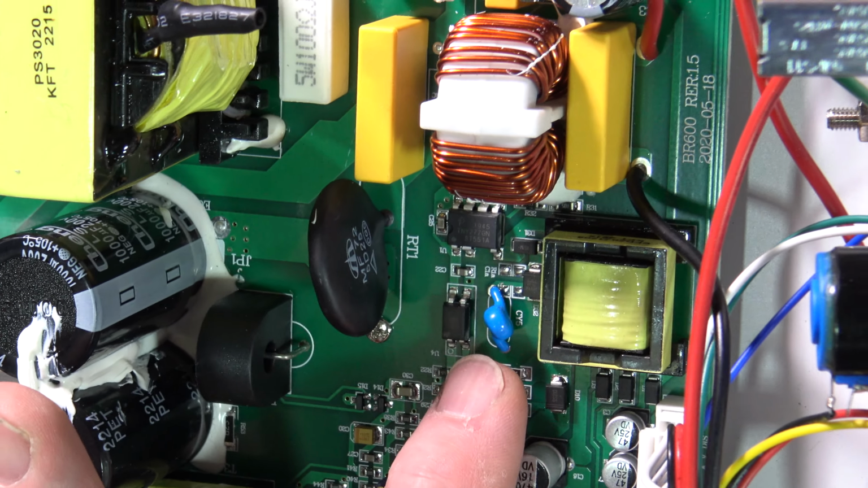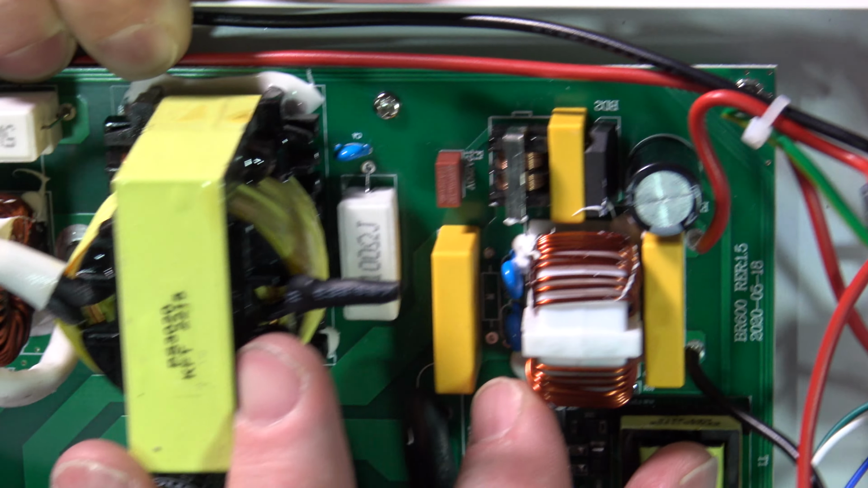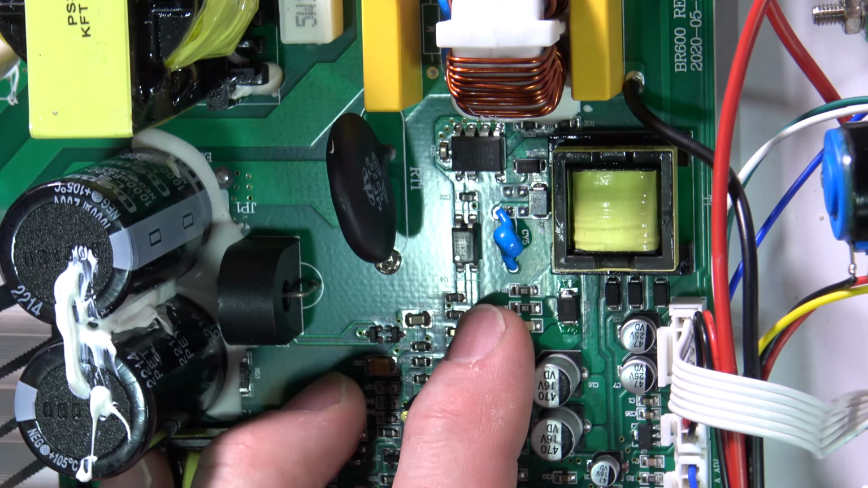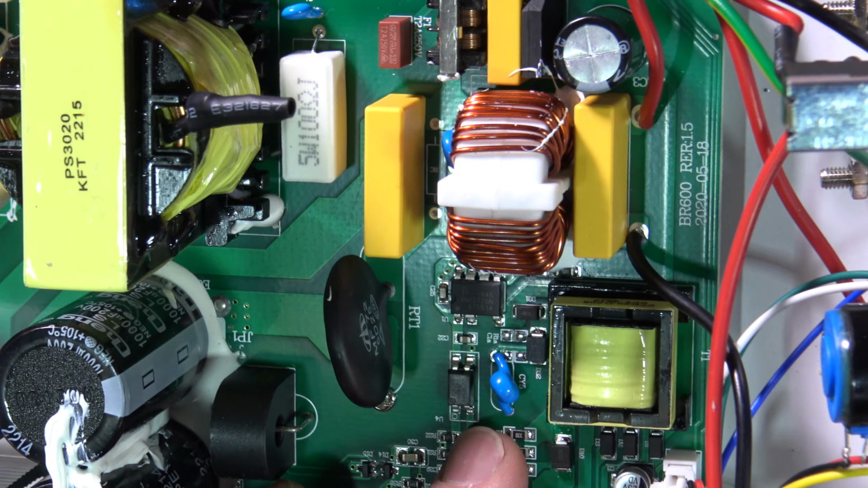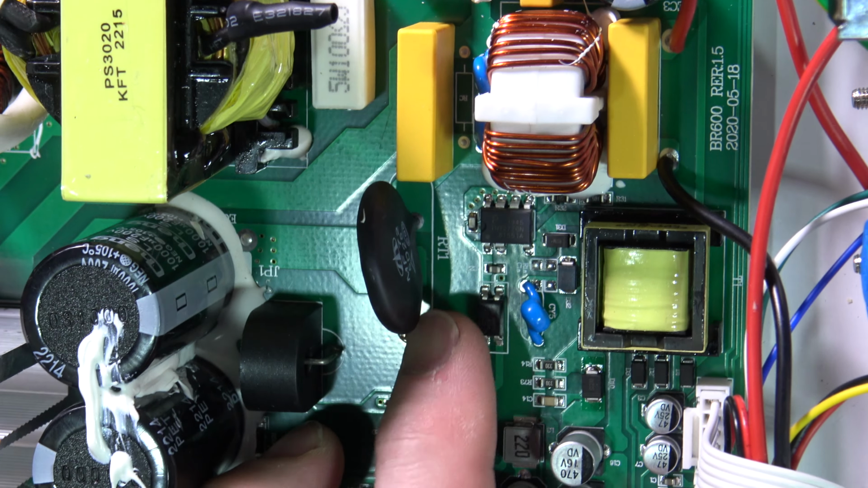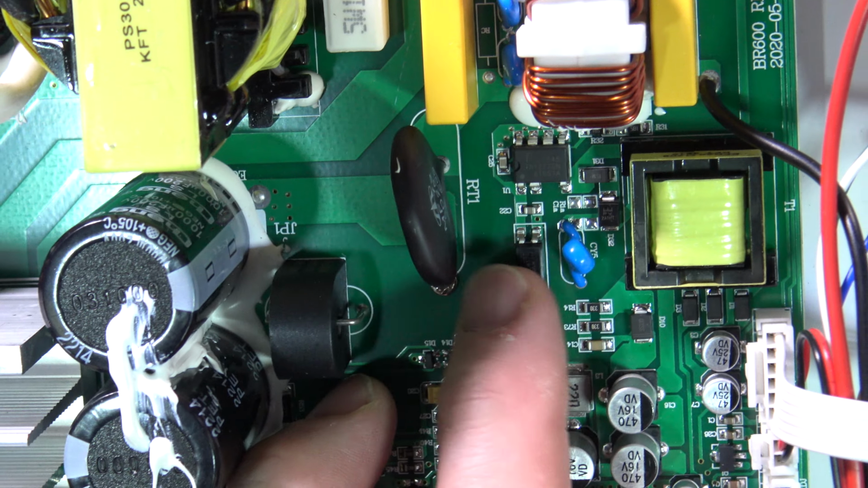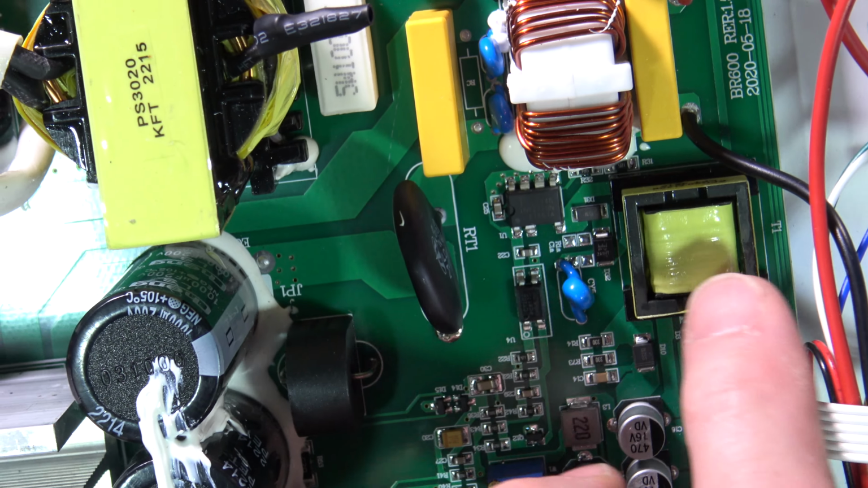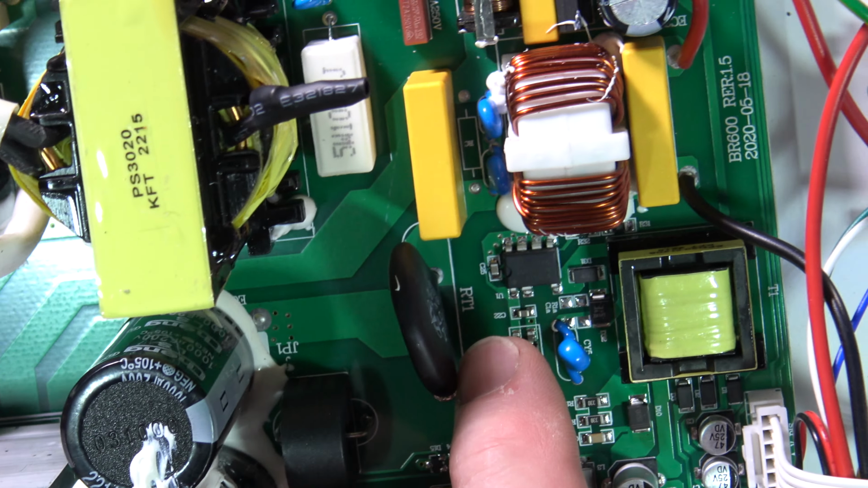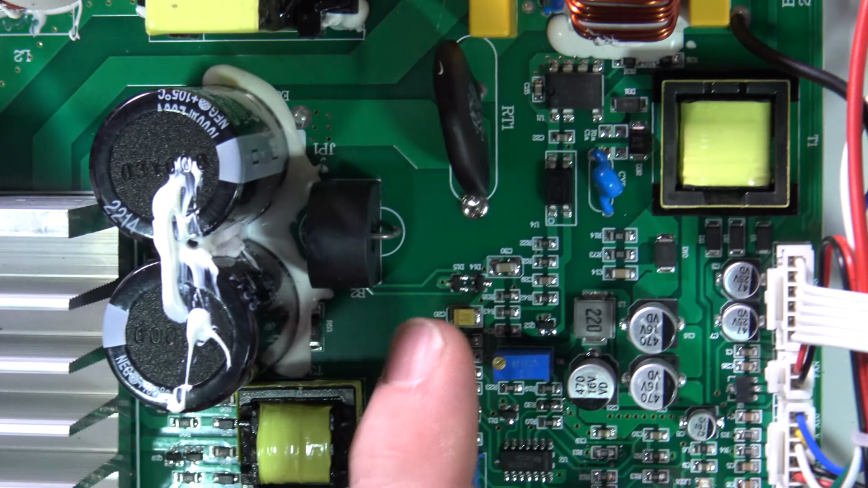All right, see this cap right here? That's a Y cap. It looks like the same kind of Y caps that are in the EMI filter. This Y cap is right by the transformer, just where you want it, strapped across the input to output. And your opto isolator is also right there. So here's your transformer, and here's your safety spacing right through here. This is your secondary side and your primary side.